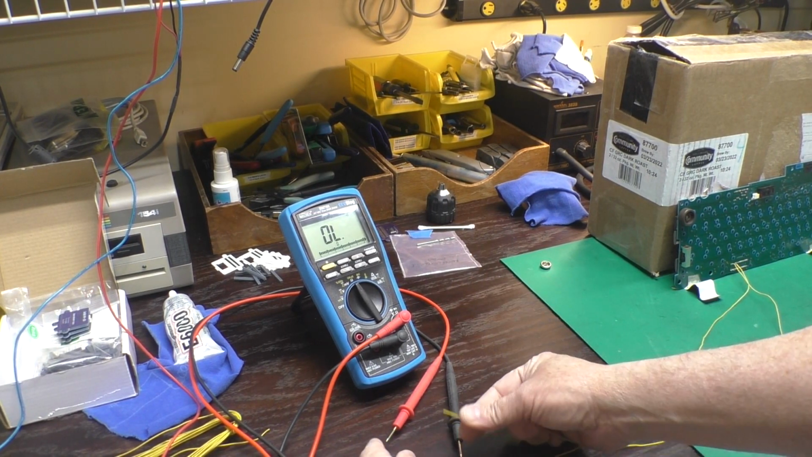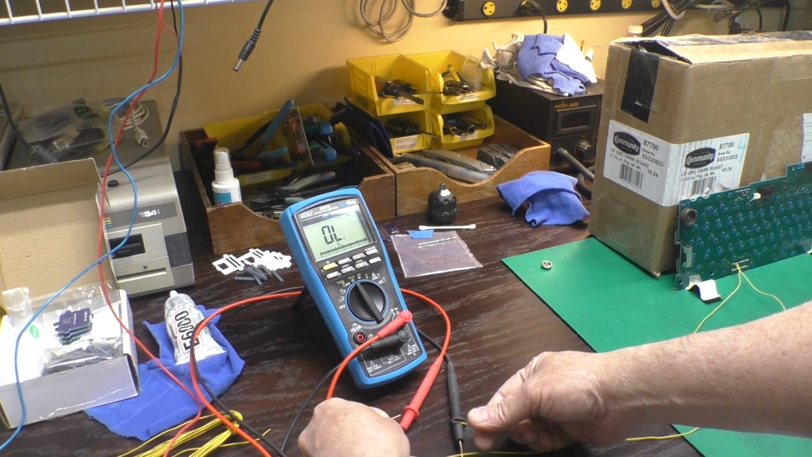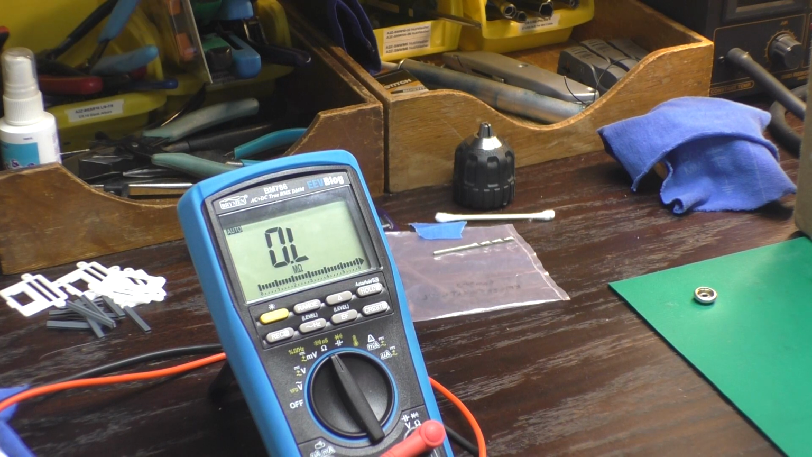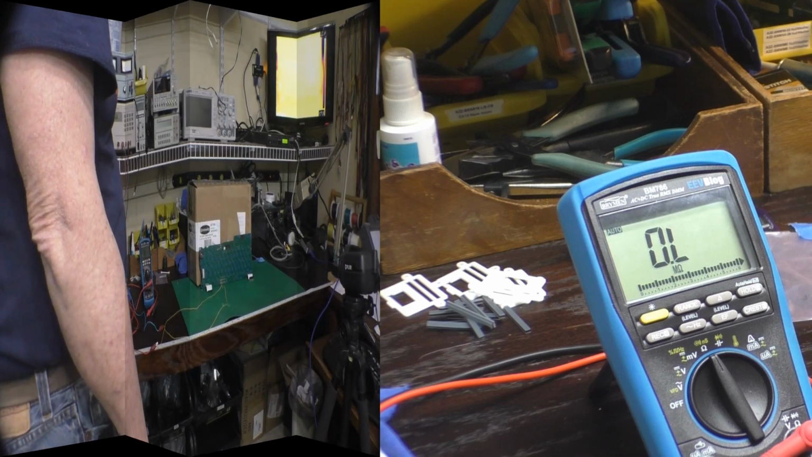The first thing we'll do is use the ohm meter here so you can see the short, and we'll see if even the current from the ohm meter makes any difference on the IR camera. So we've got about 22 ohms. And we can't see any thermal difference on the board, but I'm kind of clouding it with my body heat. Okay, so we've got about 22 ohms right there. Turn on the bench power supply, which is set to output 20 milliamps.